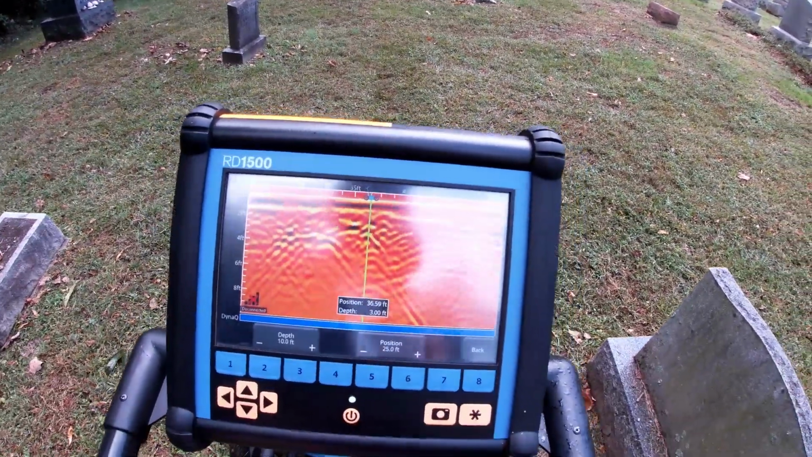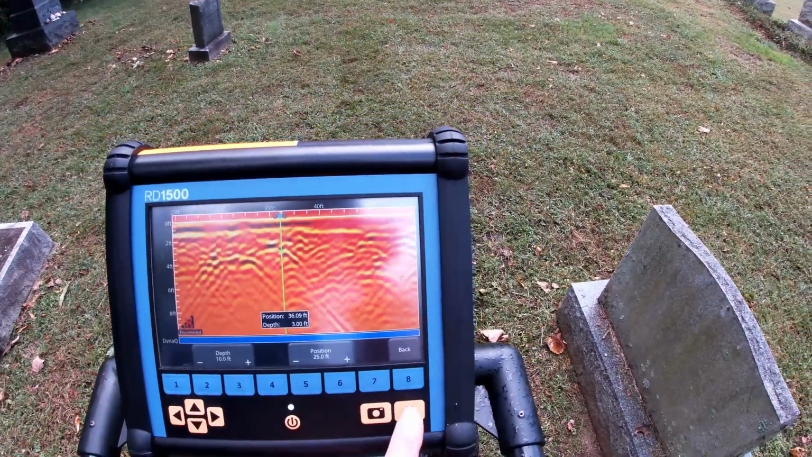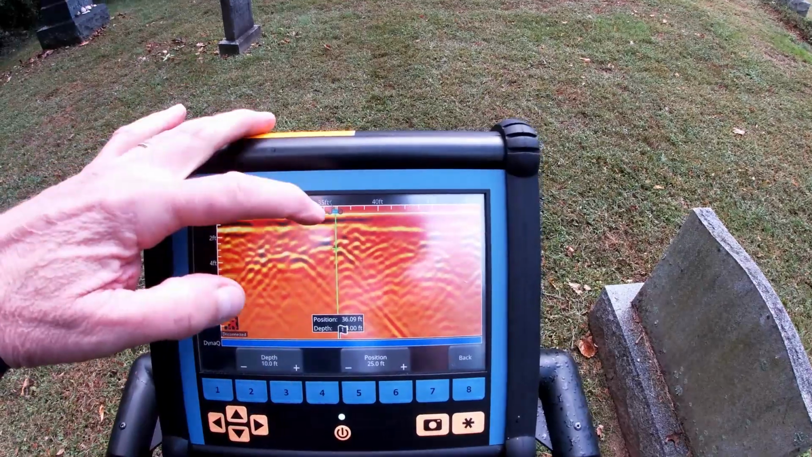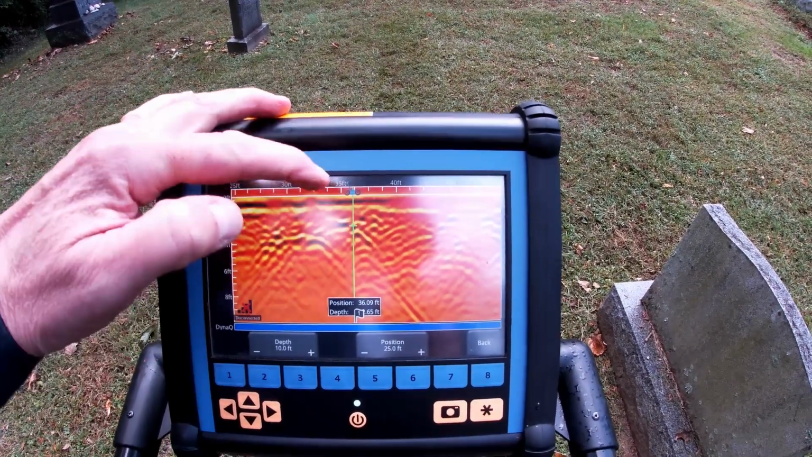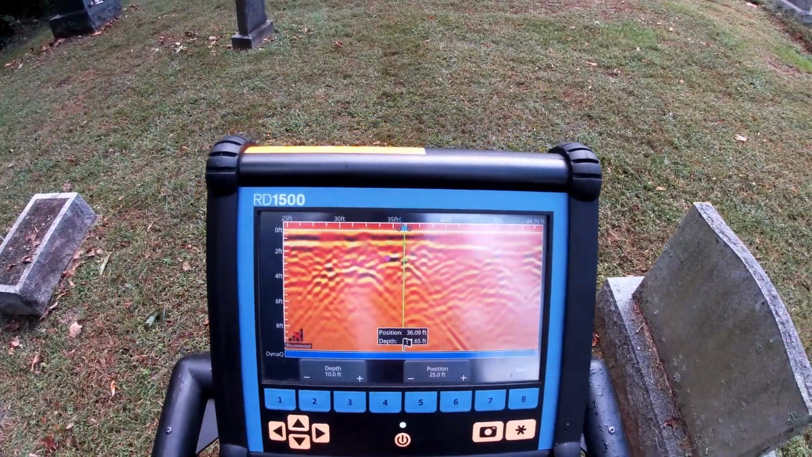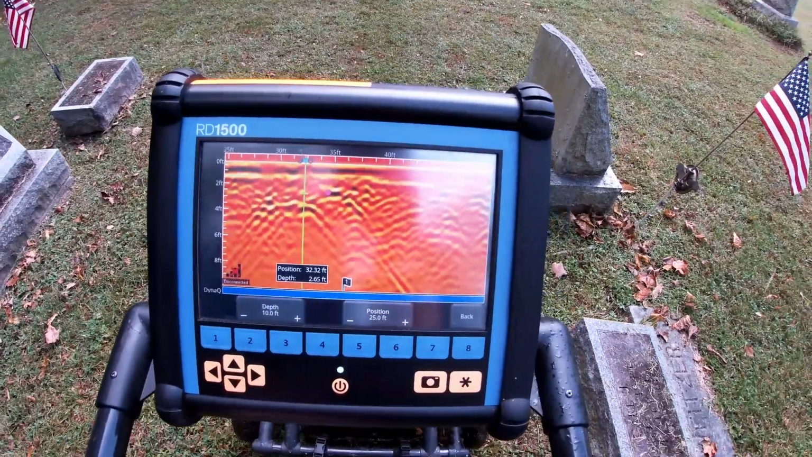Once I get to a spot here where there's a grave, I can press this asterisk key and put a flag right there. And here's another one.